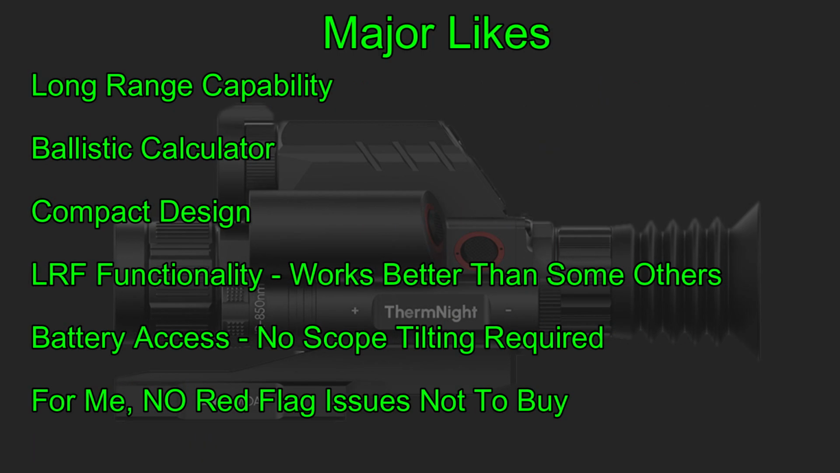I also like the fact that for this price point you've got long range capability, which is really great, especially for digital night vision, which back in 2013, 2012, thereabouts, shooting over 100 yards was something of an accomplishment. The ballistic compensator works well. I took it to the range, zeroed at 100 yards, moved to 300. Was within 1 MOA, actually was 2 inches off at 300 yards. That's not too shabby. I like the compact design.